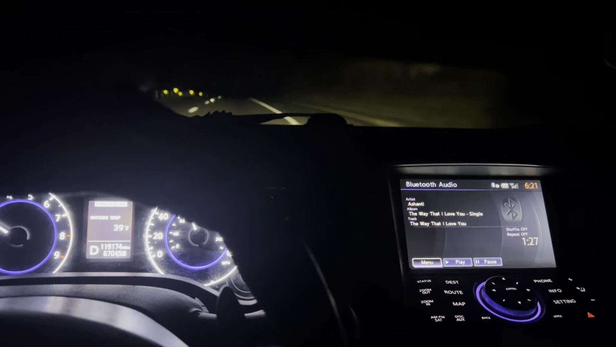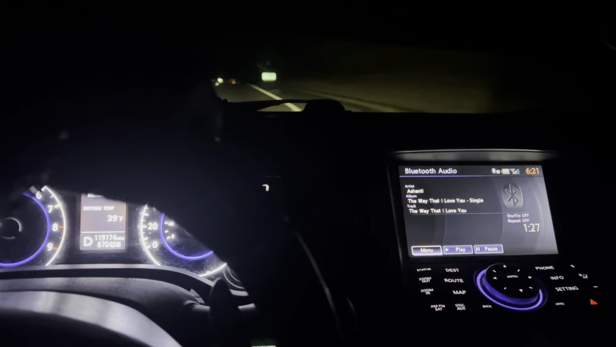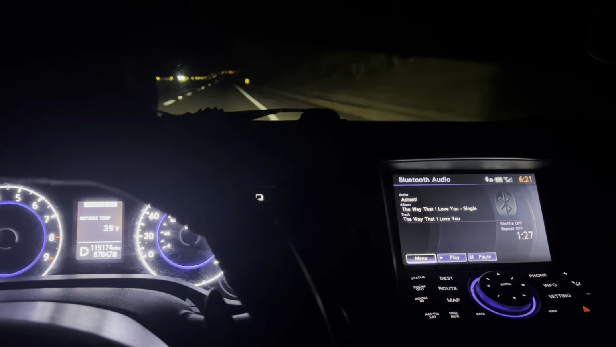But yeah, I feel like the technology aspect of it aside, if you like to travel, it is a great car to travel in. It's a great platform to drive in. So yeah.